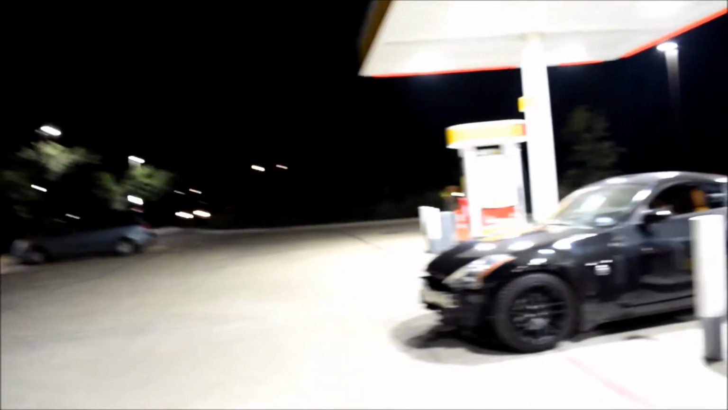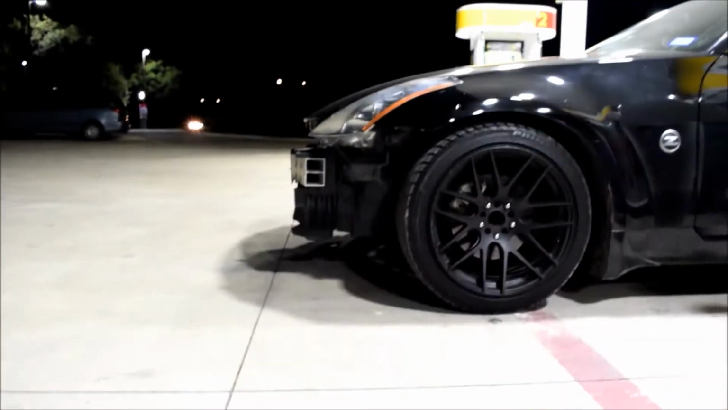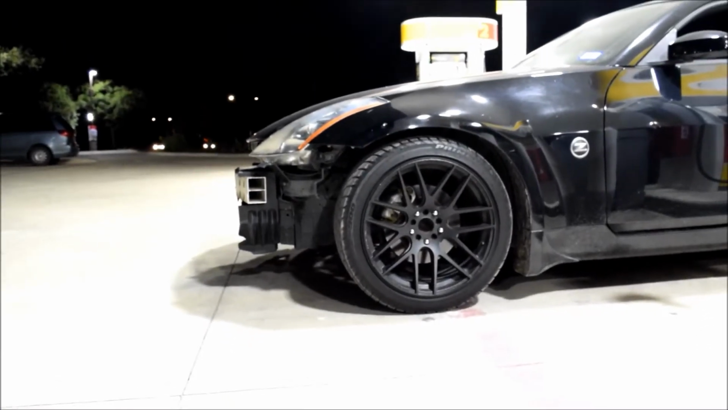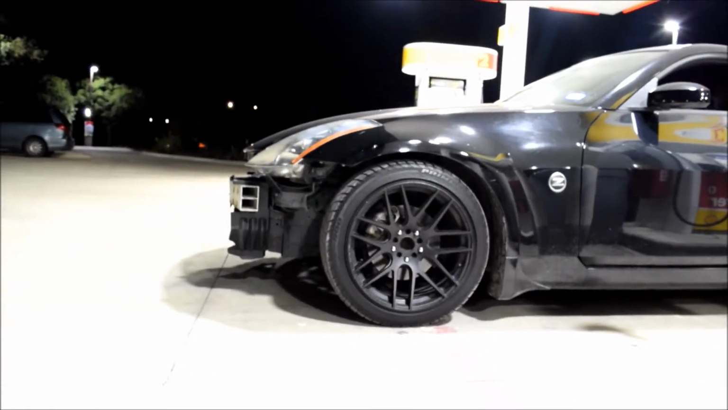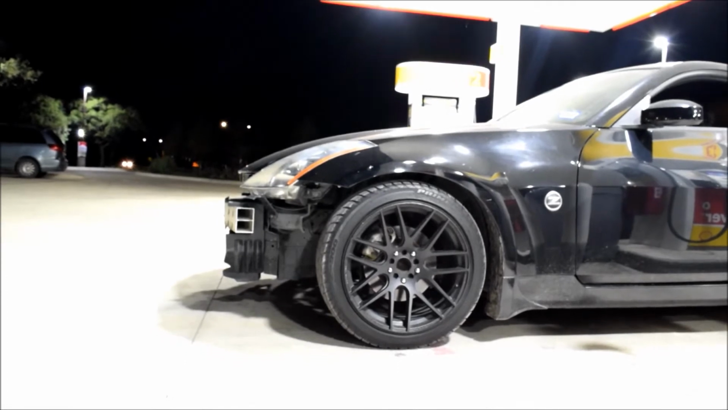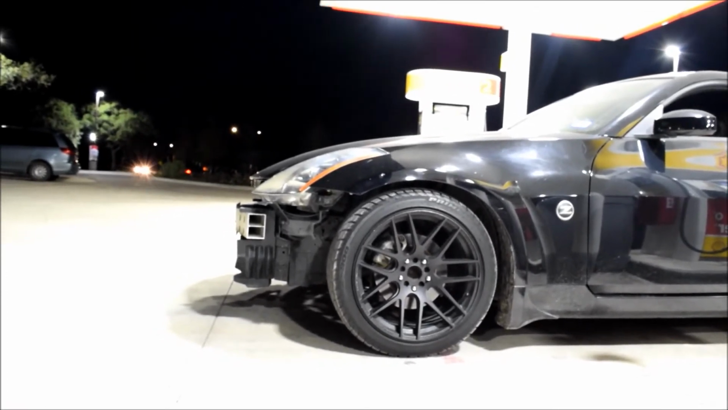So we have Daykota heading out right now. Still can't believe these wheels, he got them for a steal. Sometimes if you search hard enough, you can get really cheap wheels. I managed to find these on a Facebook page for sale for 200 bucks. So really good deal on it. And I told Daykota, hey, pick it up. And he did, and they look great.